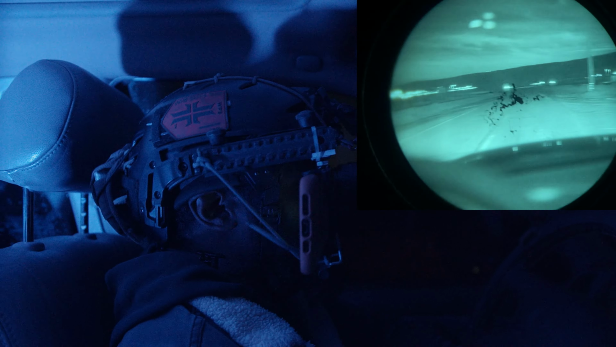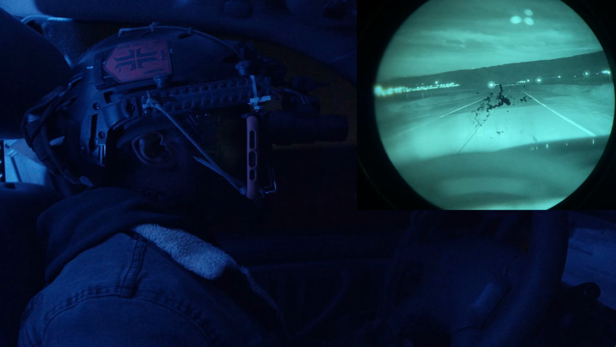A lot of people talk about driving with night vision being very hard and difficult, but when you're running a dual tube system, you have the depth perception that you normally would, so it's really easy. You just have to search around and make sure you know everything that's around you, because you don't have the peripheral vision, but the depth perception is there. So it's super easy to drive, super fun. I highly recommend anybody do it if you have night vision, but just take the proper safety precautions.